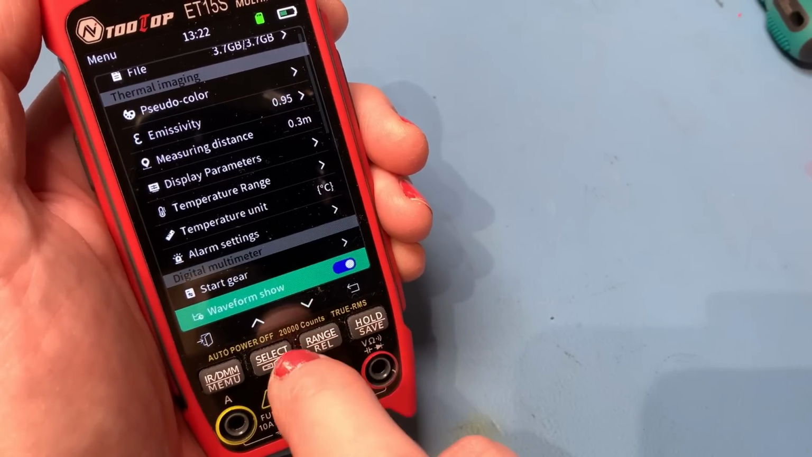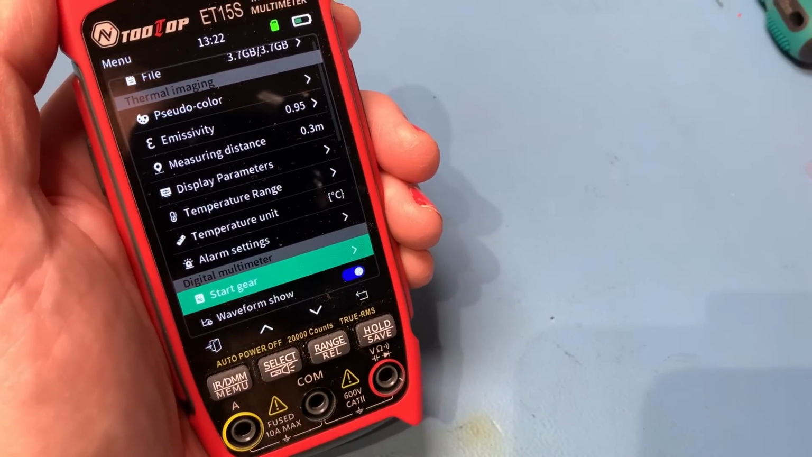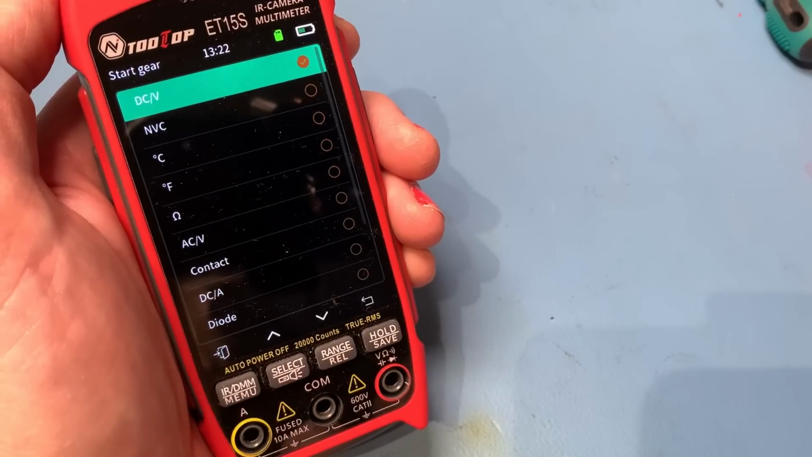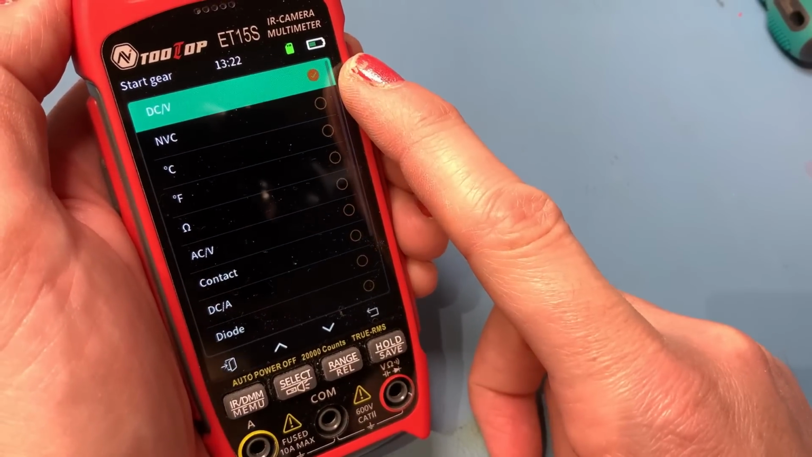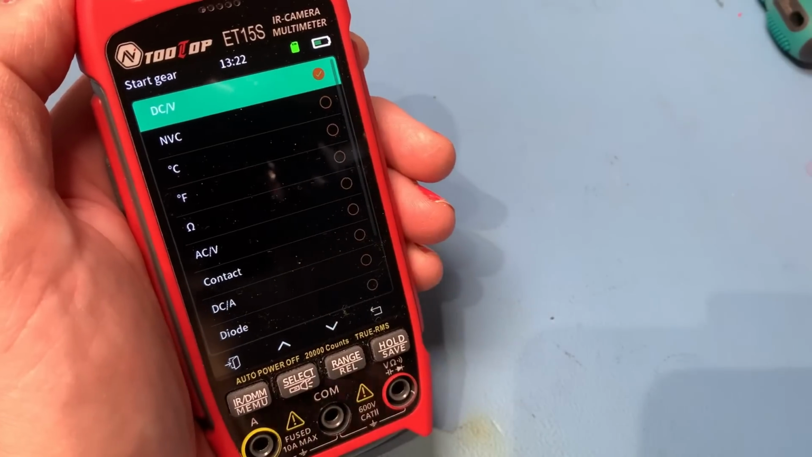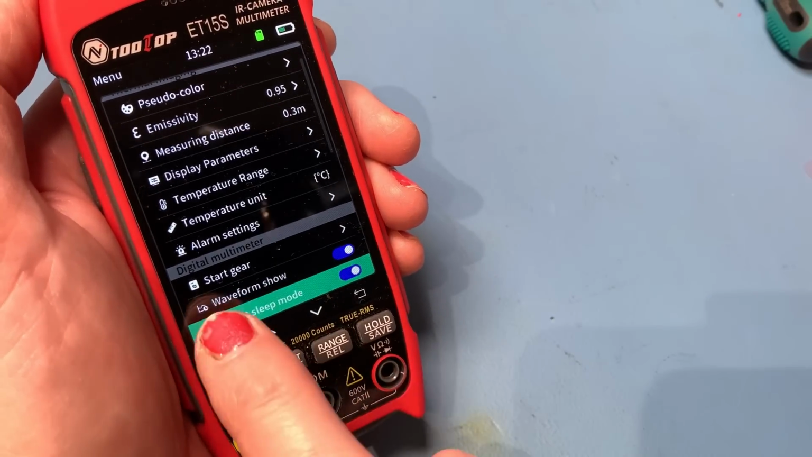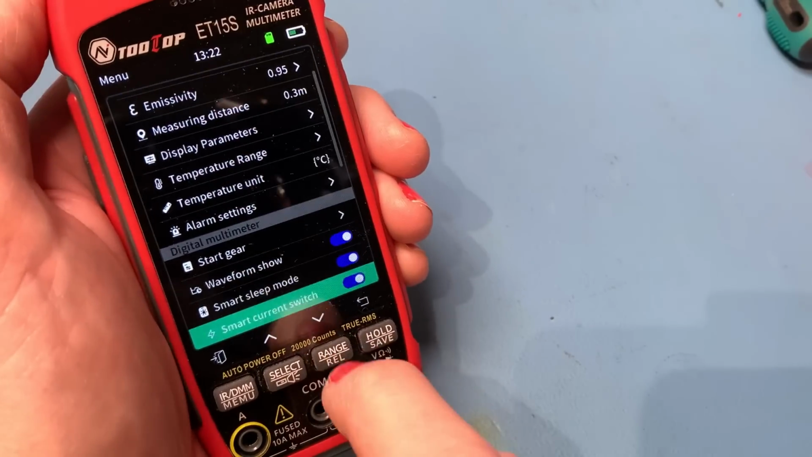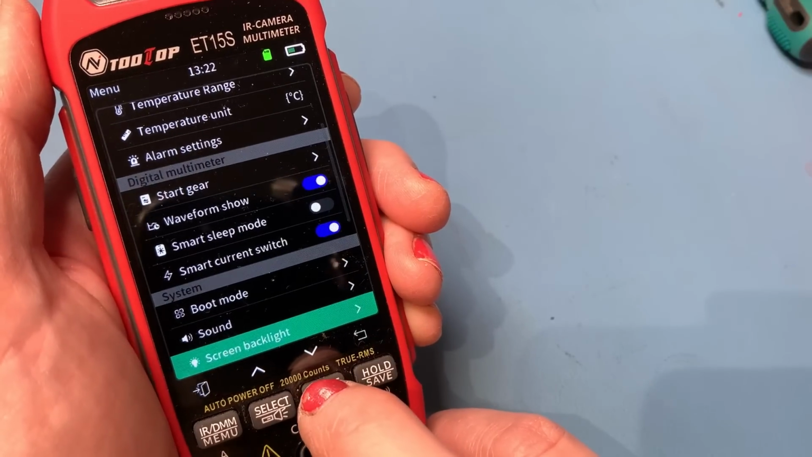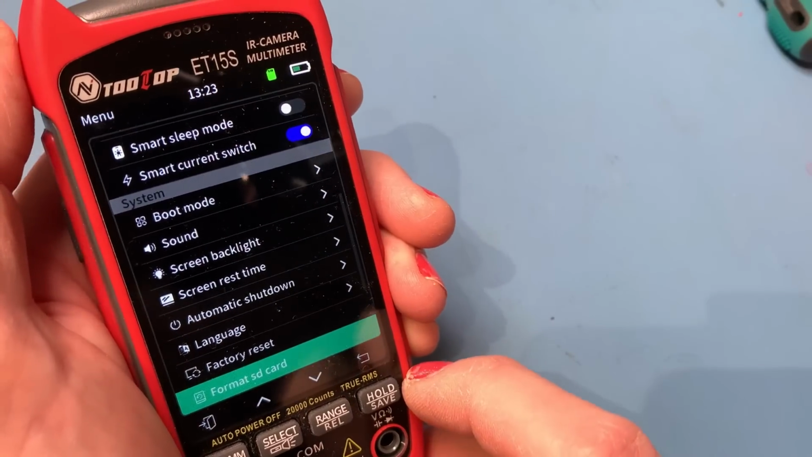That's your digital multimeter, your start gear. They call it gears, it's not actually gears. Let's not get into what's gears and what's not gears. So you have a start gear here, so when you select multimeter mode, you can tell it which mode you want it to start up in, depending on which one you're going to use the most. See, I did tell you there's a lot of things on here. You can turn the waveform on and off. You can turn the sleep mode on and off. You can change your boot mode. Again, there's loads of options. I won't go into all of them. A lot of them are self-explanatory.